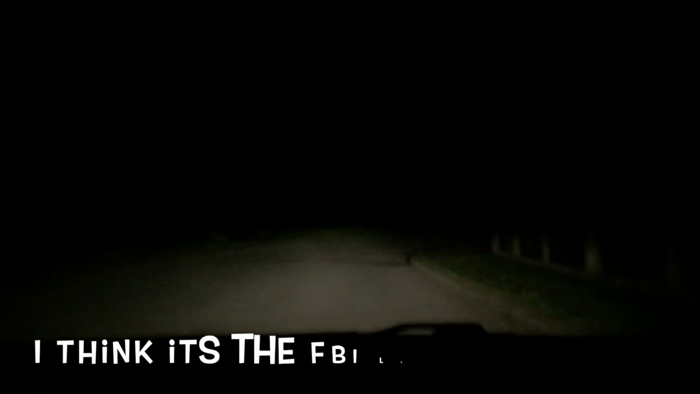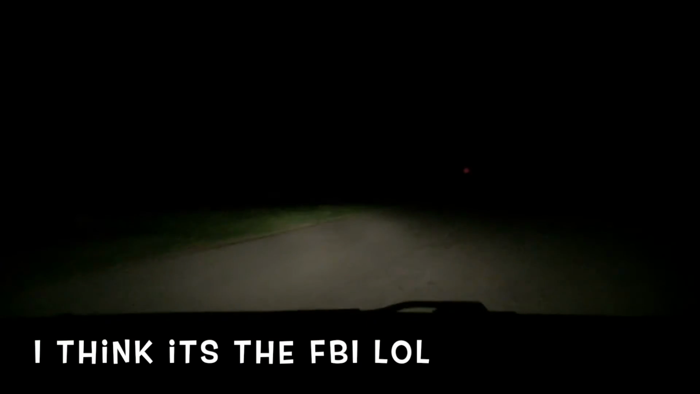Oh, here we go. Here comes the automobile. I want to see how bright it gets up ahead, because there's, what do you call it, street lights and shit up ahead. Clickety clang, clickety clang.